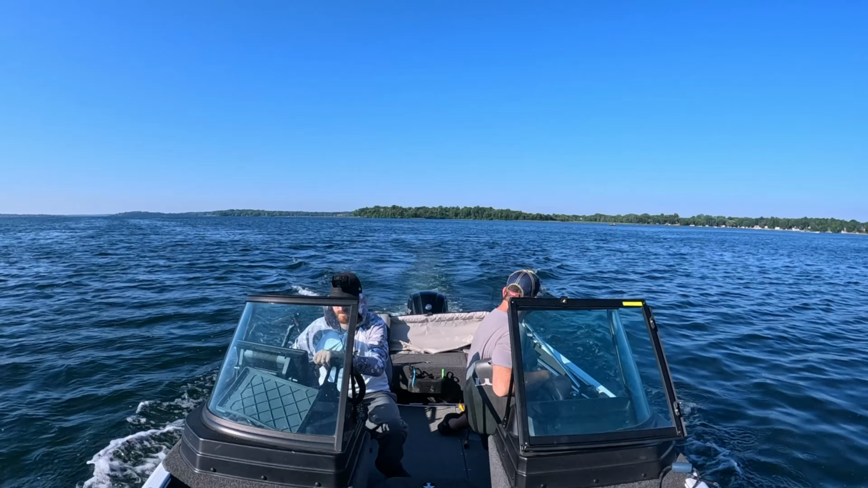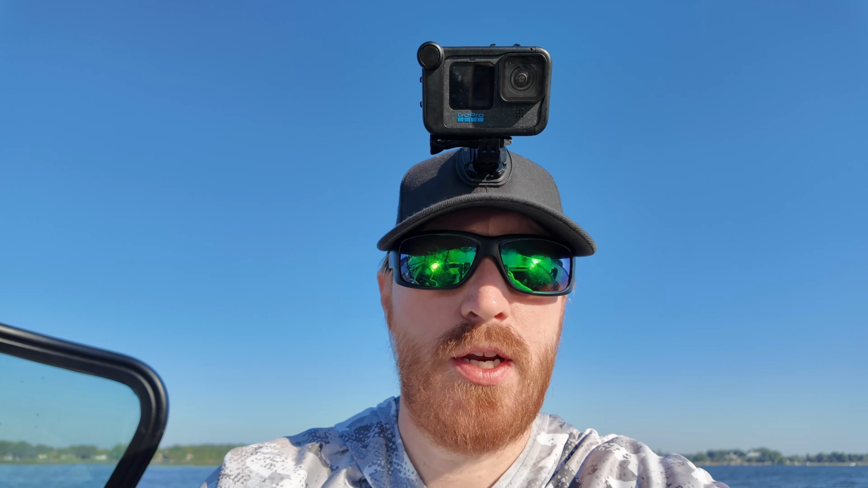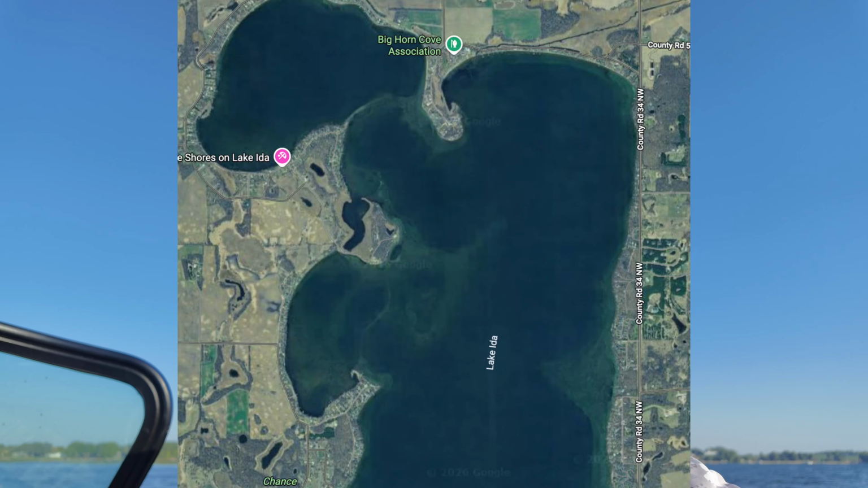If your home water looks more like this, rock and weed and structure everywhere, instead of one big flat, this video is for you. Here's what I'm going to do. I'm going to show you exactly how I read a lake like this before I ever make a cast, starting with nothing but the map, then side imaging, then forward-facing sonar.